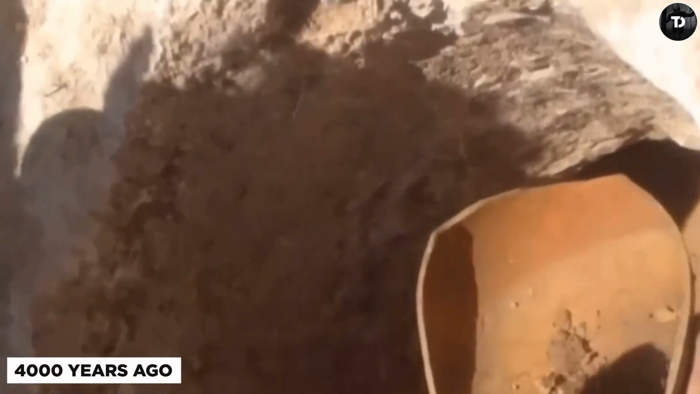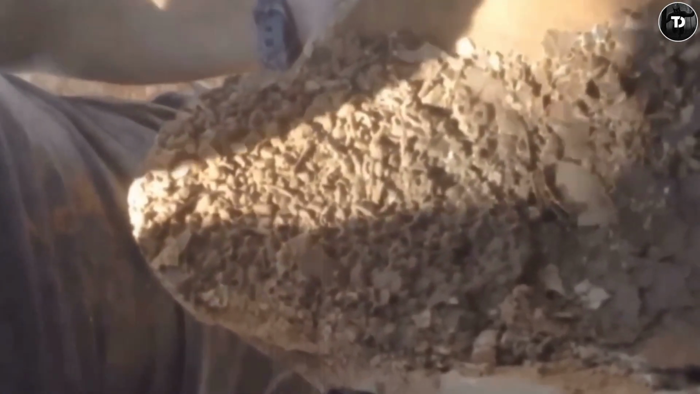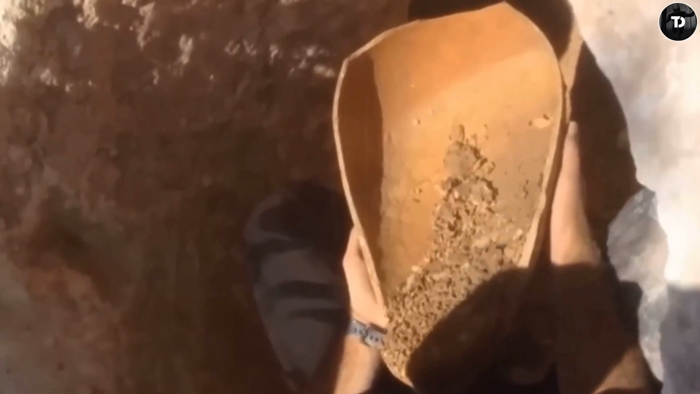About 4,000 years ago, the Egyptians decided to mummify toads and bury them for reasons unknown to us yet. And on top of that, these toads were all headless. What does that mean? Are beheaded toads a way to the afterlife? Or is it a secret ritual? What do you think?